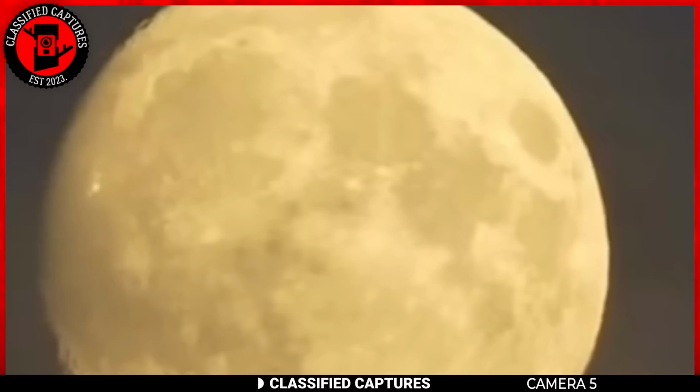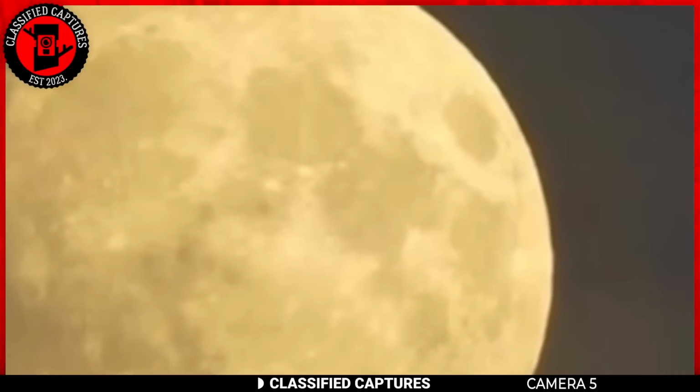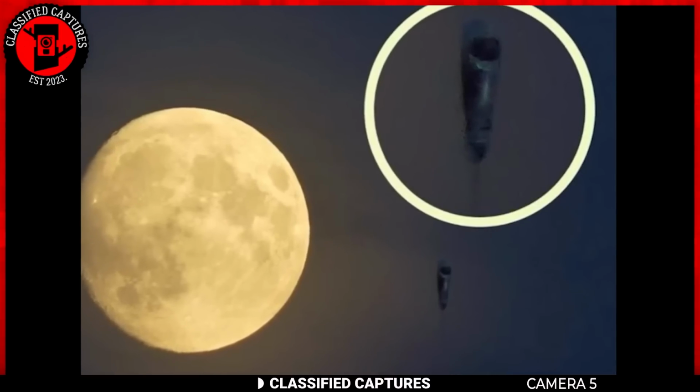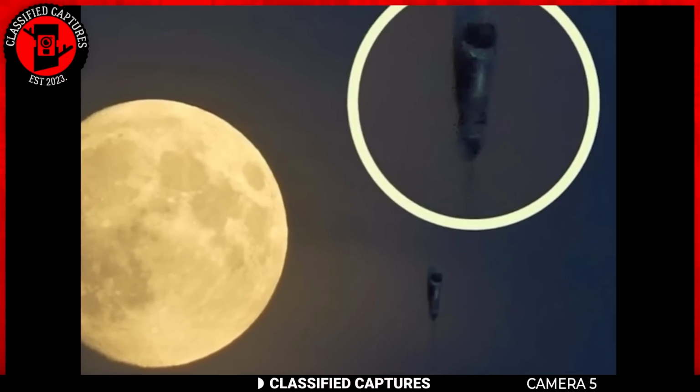A man in the Netherlands hiked up a hill to get the perfect view of a full moon one evening. As he prepared to capture the stunning sight with his camera, he ended up recording something unexpected. It was a strange vertical object near the moon.